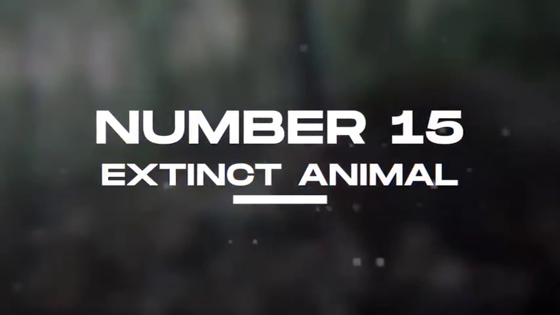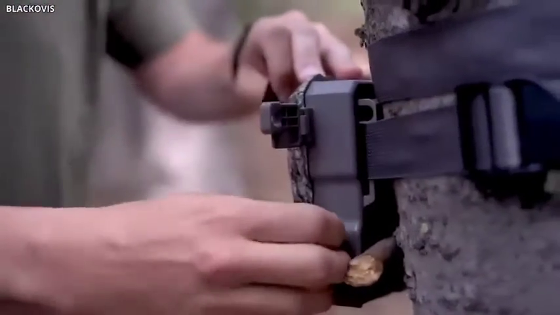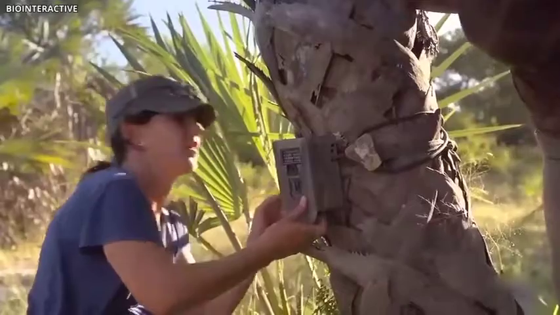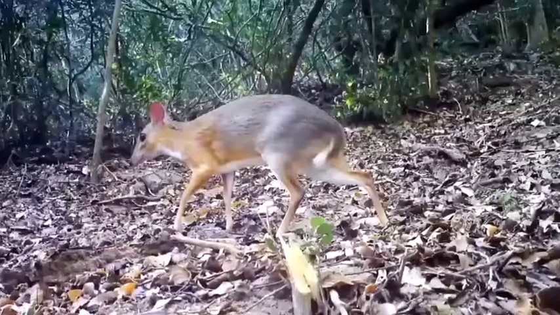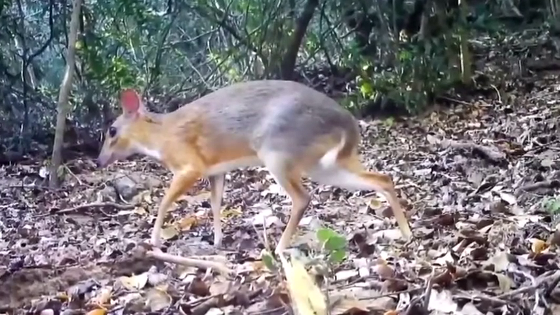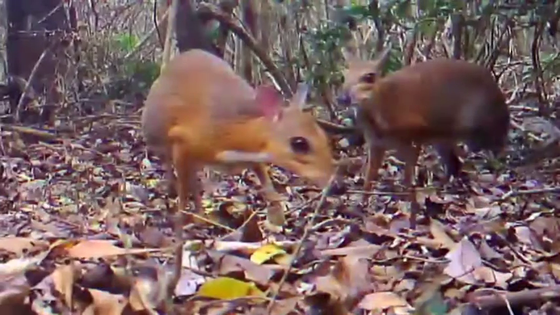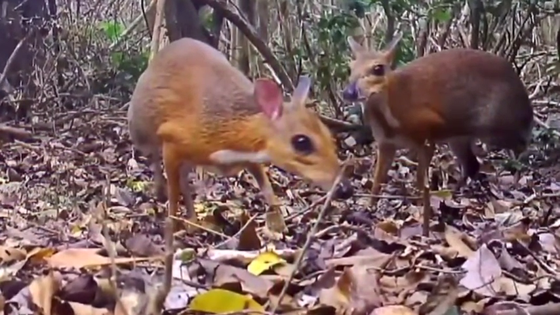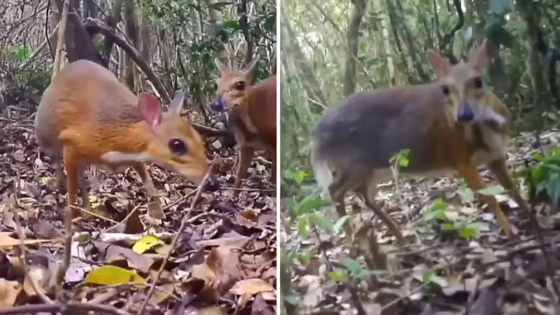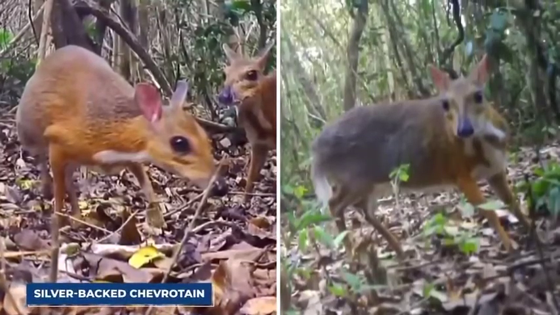Number 15. Extinct animal. Do you remember when we said those trail cameras are a great advantage for scientists and researchers? So, here is some evidence that supports this statement. This silver-backed chevrotain was captured looking for food on a trail near traps with cameras installed in a forest in Vietnam. His name is a little misleading since they are not rats or deer. In fact, it is the smallest animal with hooves. It is almost the size of a rabbit and is also called a chevrotain.